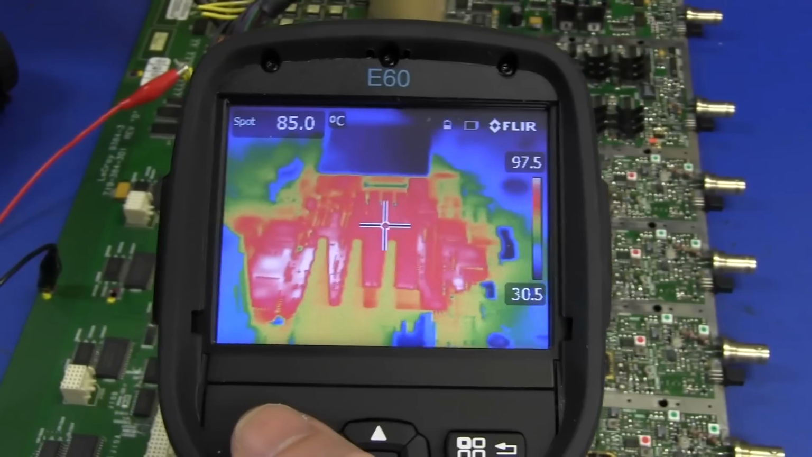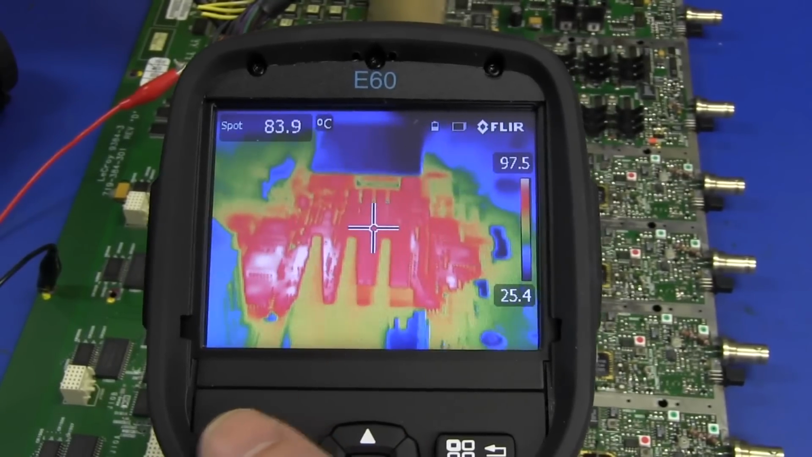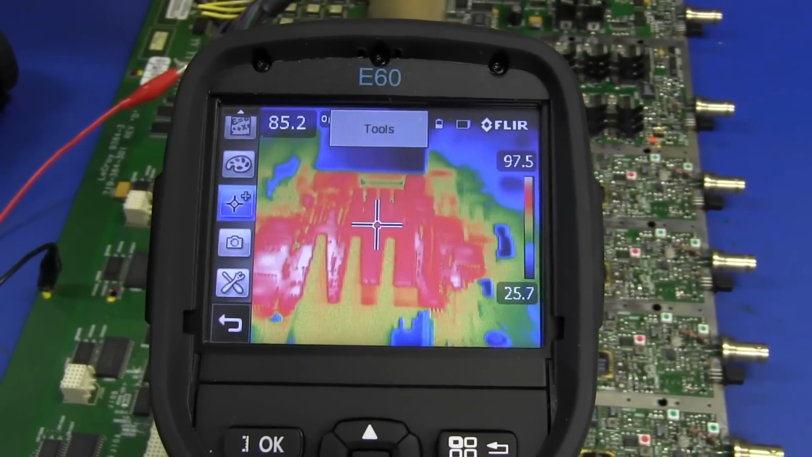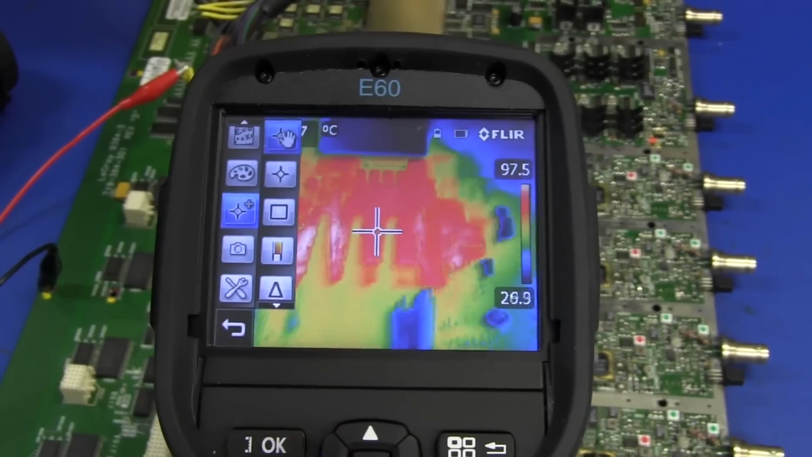What do we got? I think that Arctic one was pretty neat. Anyway, let's leave it on that, shall we? And we'll go down to here. We've got tools. Let's have a look at what we've got in tools.